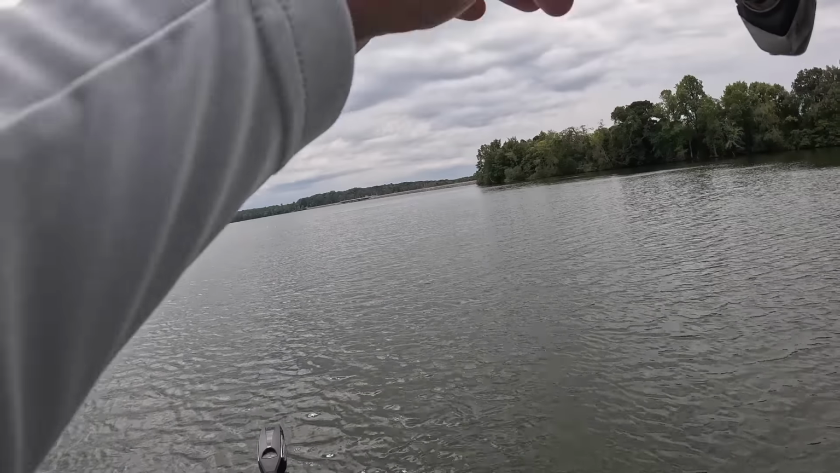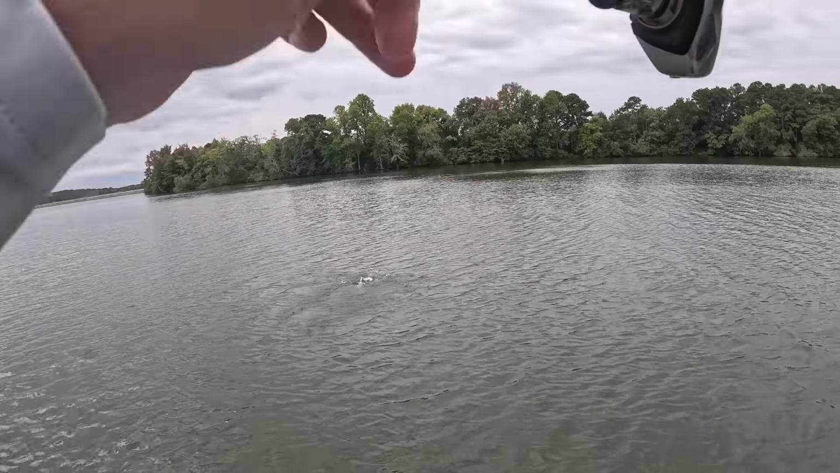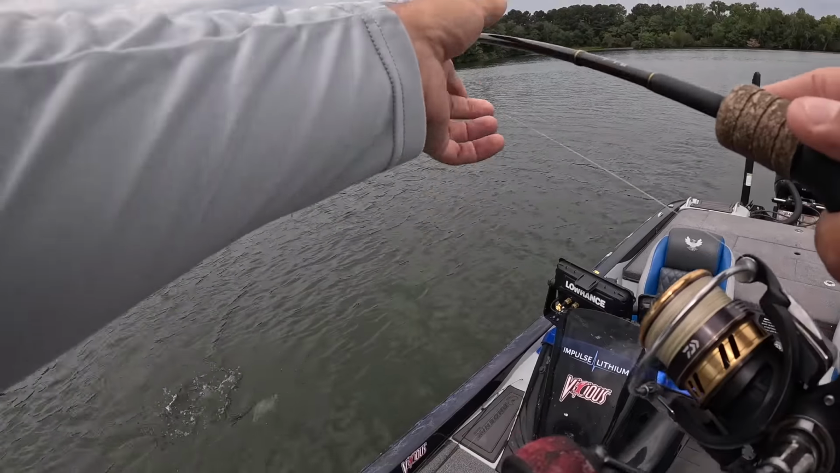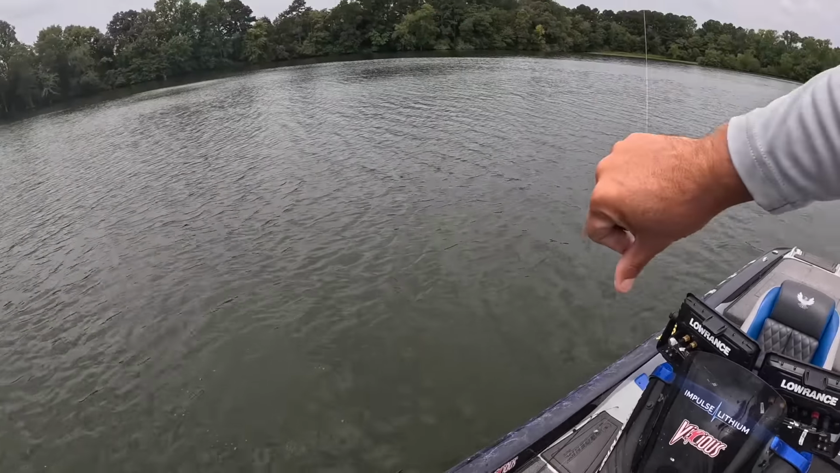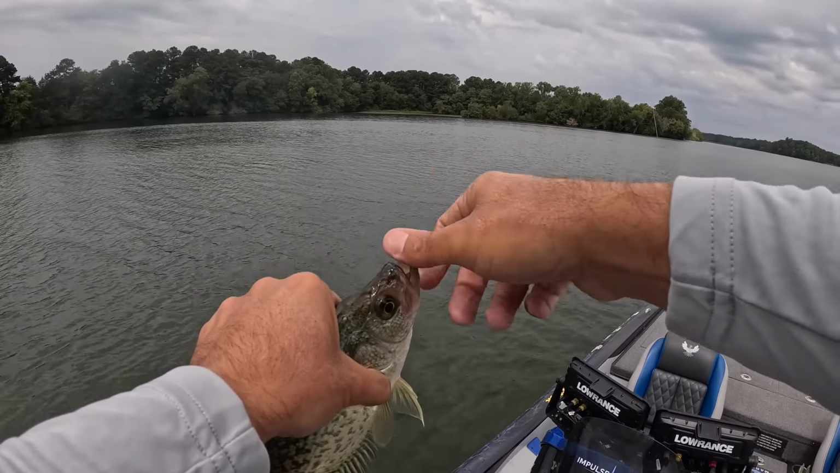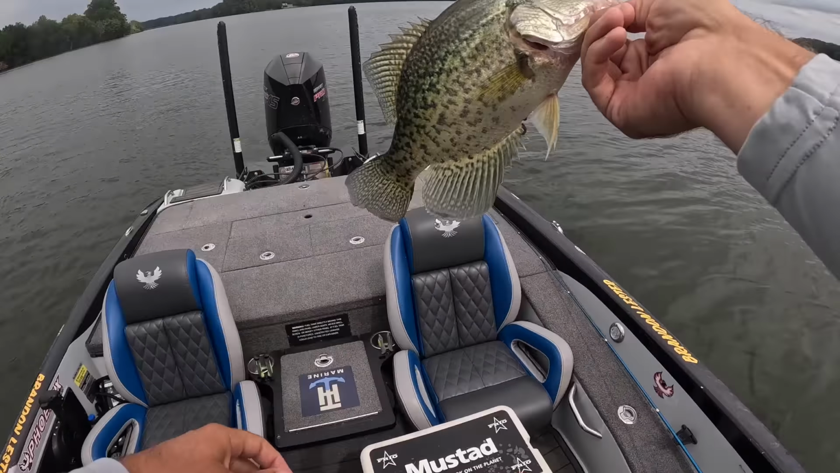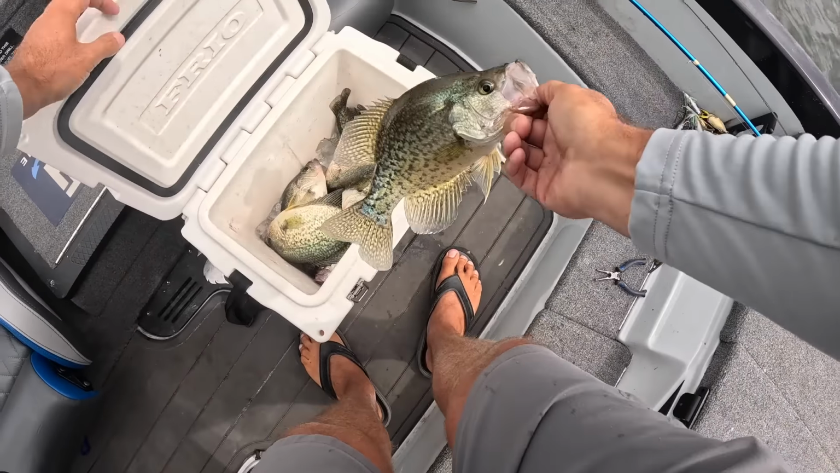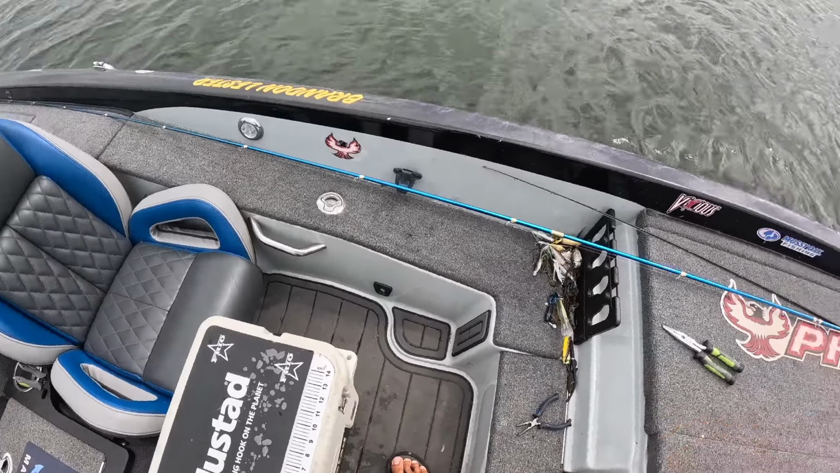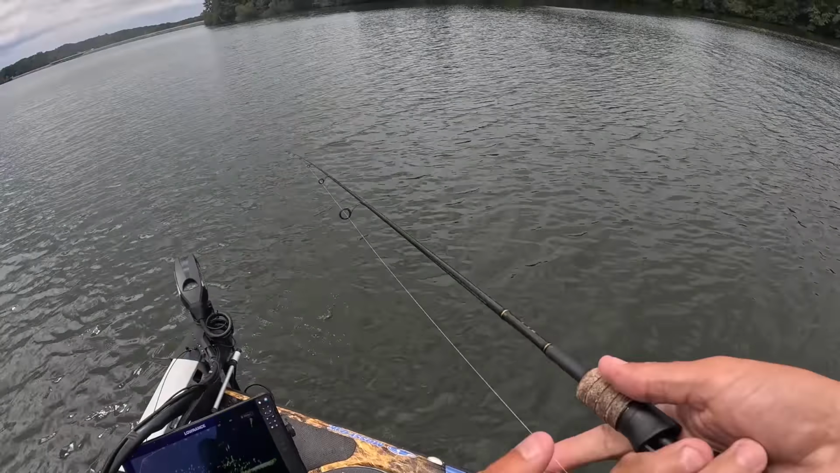Let's see what we got here. This might be the right kind here. Yeah, that's another good crappie. I caught a yellow bass, 2 yellow bass, and then a bluegill, and another crappie. All sit together, especially during the summertime like this. Late summer, I would say, is what we're in right now. Number 7. Some good quality fish too.